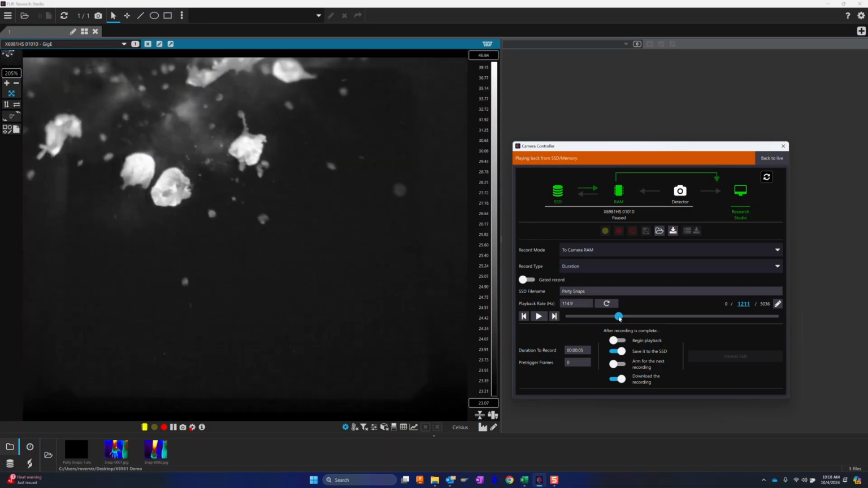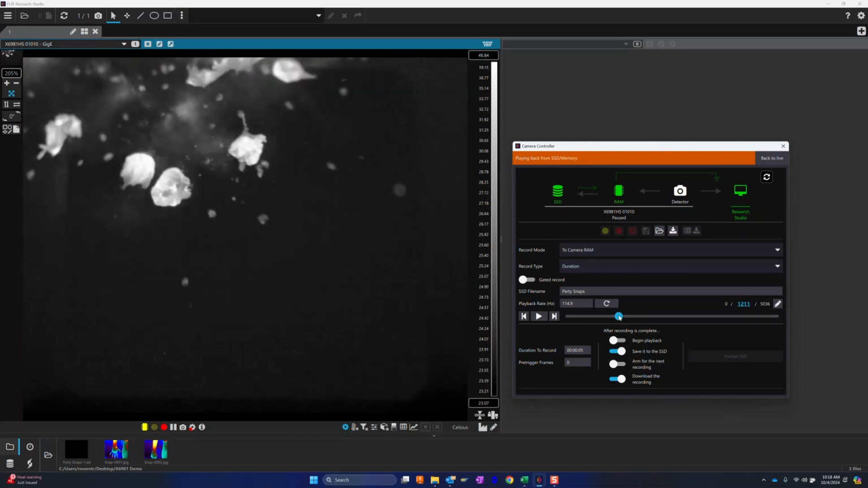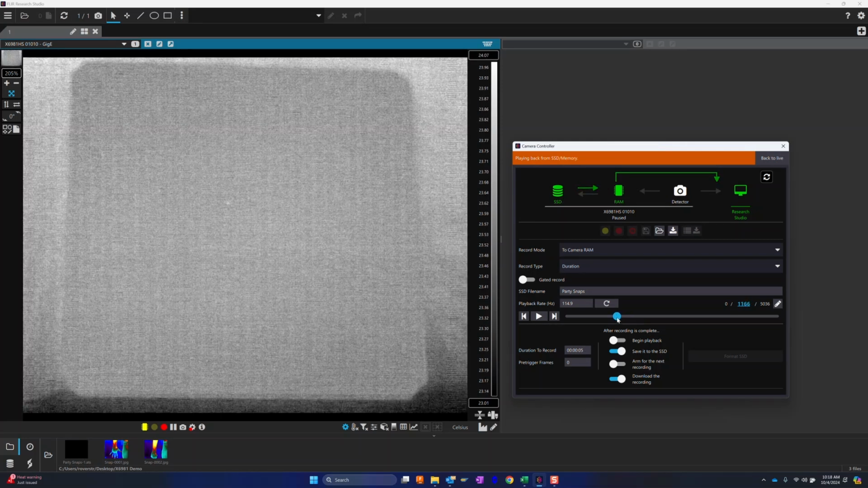I'm actually running via 10 gig E right now, so the playback is really nice. If you're just running single gig E, the playback isn't as great here, which is why I like to get it over on the Windows side for playback and analysis. But this is actually working really well as far as scrubbing through it goes.